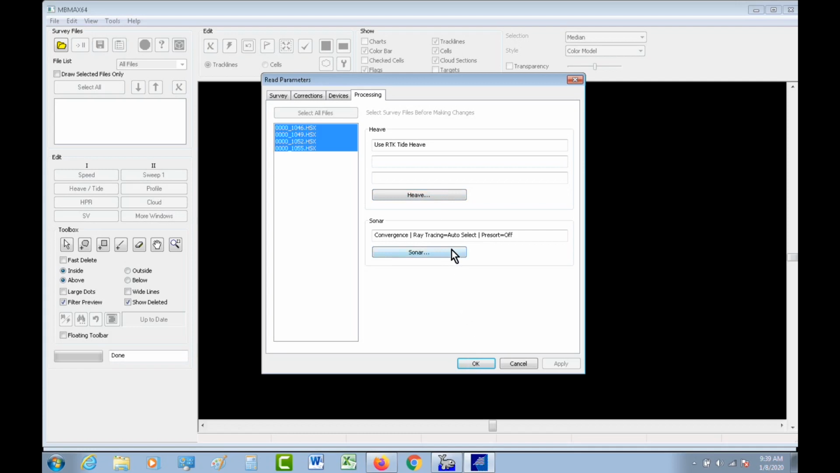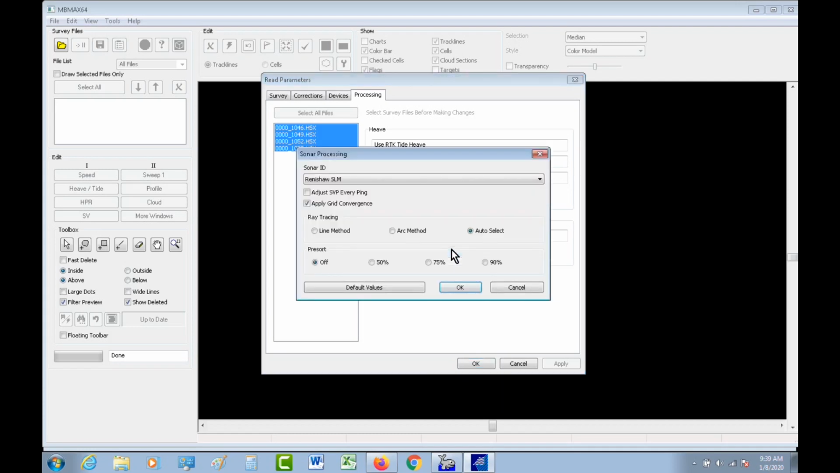All right. The other thing Mike explained to you yesterday about in the editor is we want to make sure that we're applying the grid convergence, because our lines of longitude merge together as you go more north and south.